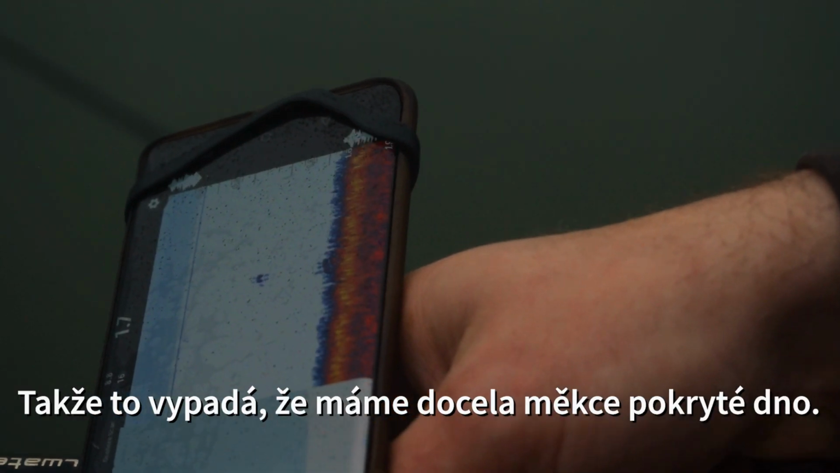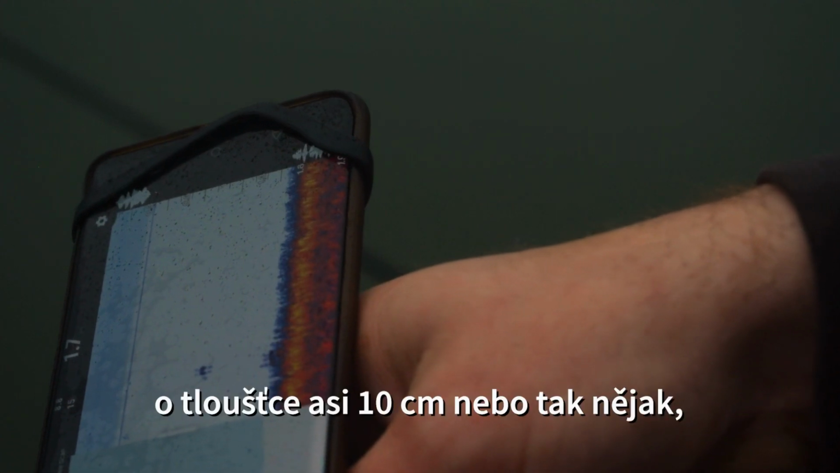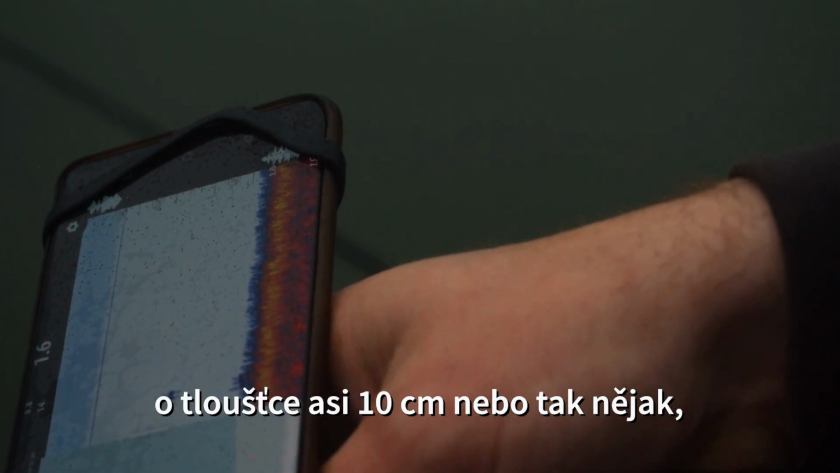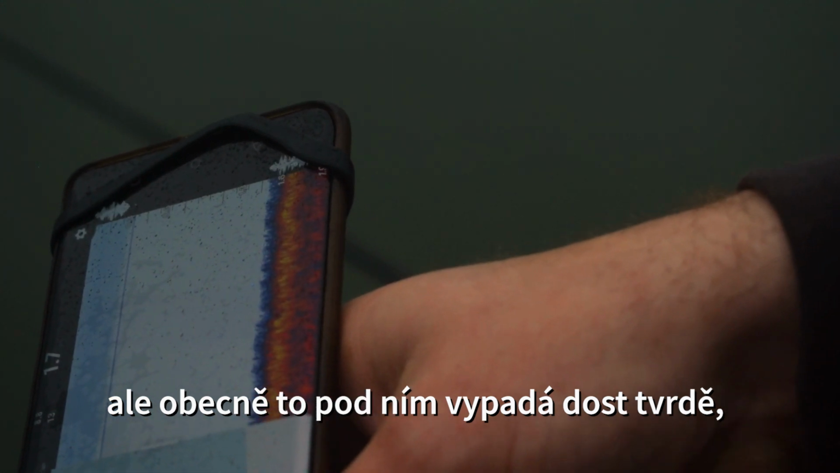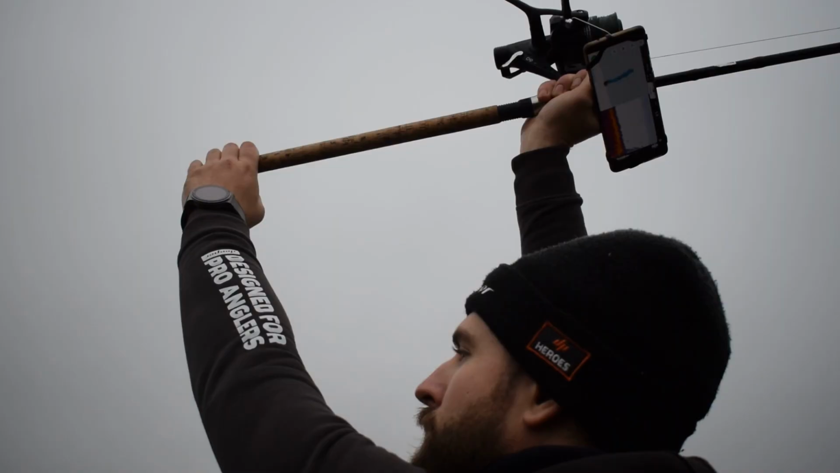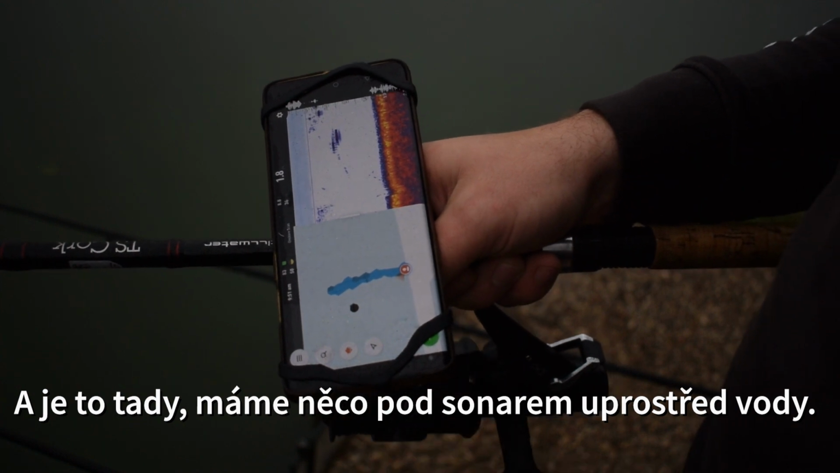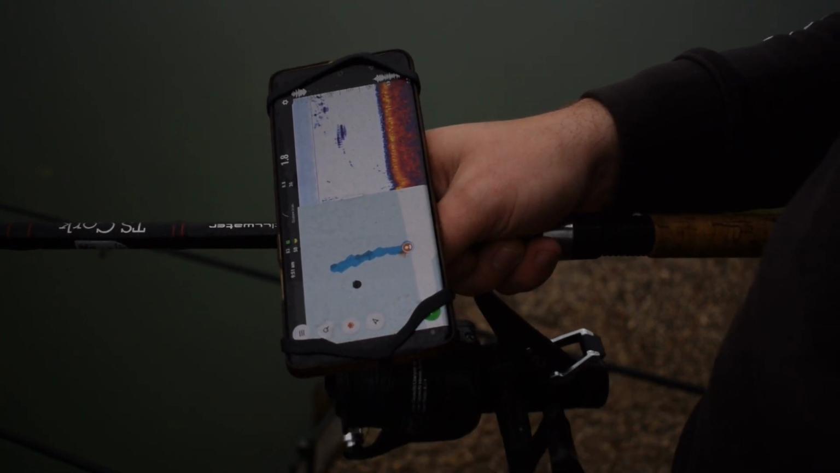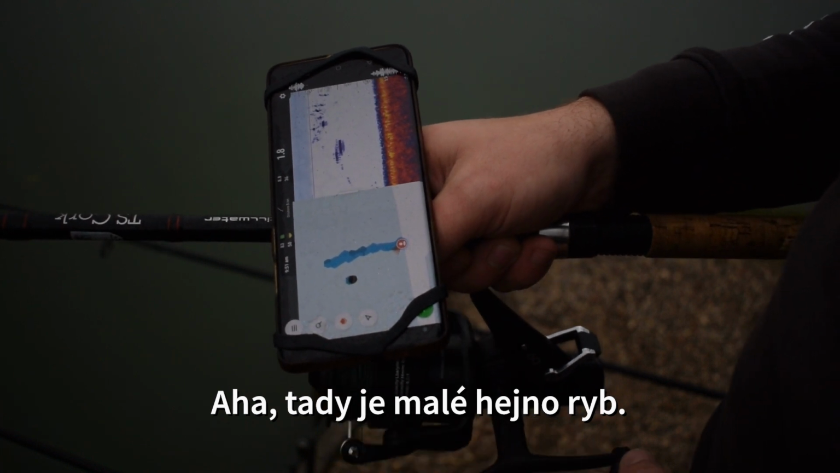So it looks like we have quite a soft covered bottom, about 10 centimeters thick or so, but generally underneath that it looks pretty hard. The reflection is coming out strong. There we go, we got something under the sonar in mid-water. Oh, there's a little school of fish.